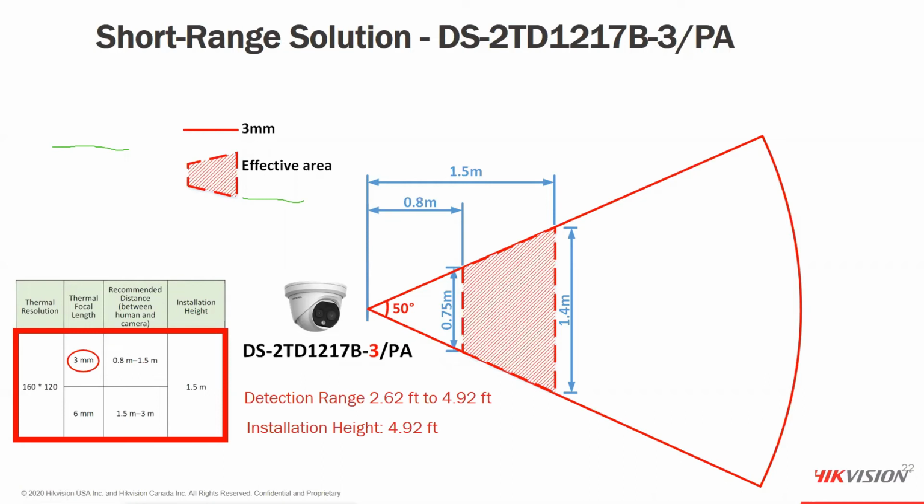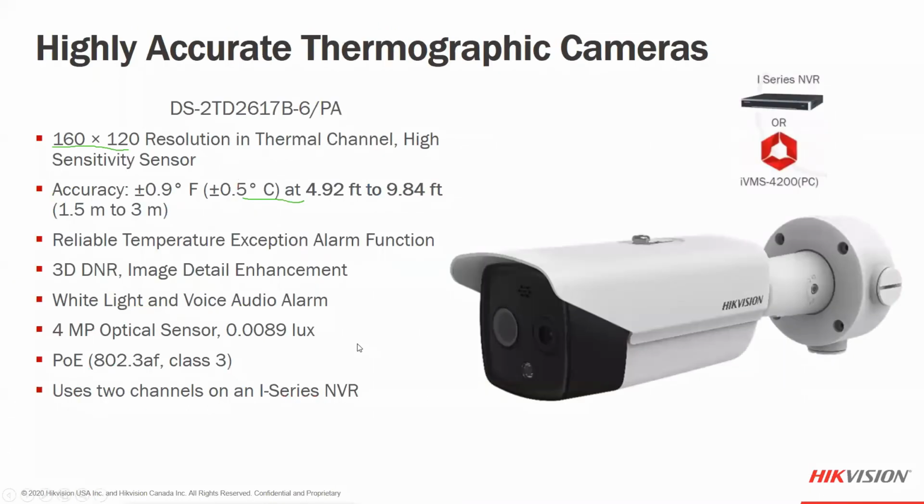We have seen these mounted on a podium. We have also seen rolling medical carts as an option, where they have these mounted onto one of those mobile rolling medical carts that they can set up temporary checkpoints on. You can see that the effective area though is closer to the camera. So you're definitely going to have more of a fixed point that people are going to walk by when choosing this particular camera.